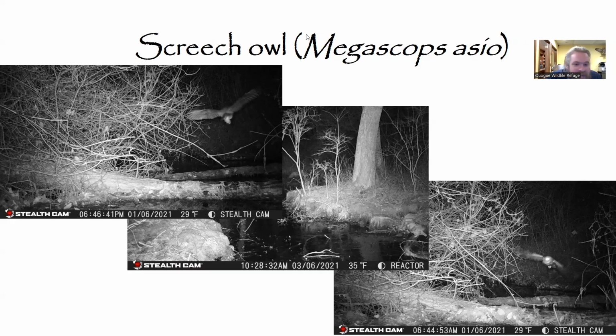But again, even though these guys are small, they are tenacious. They're amazing predators. And in some cases, they can take down prey almost their own size, which is definitely a very fun fact.